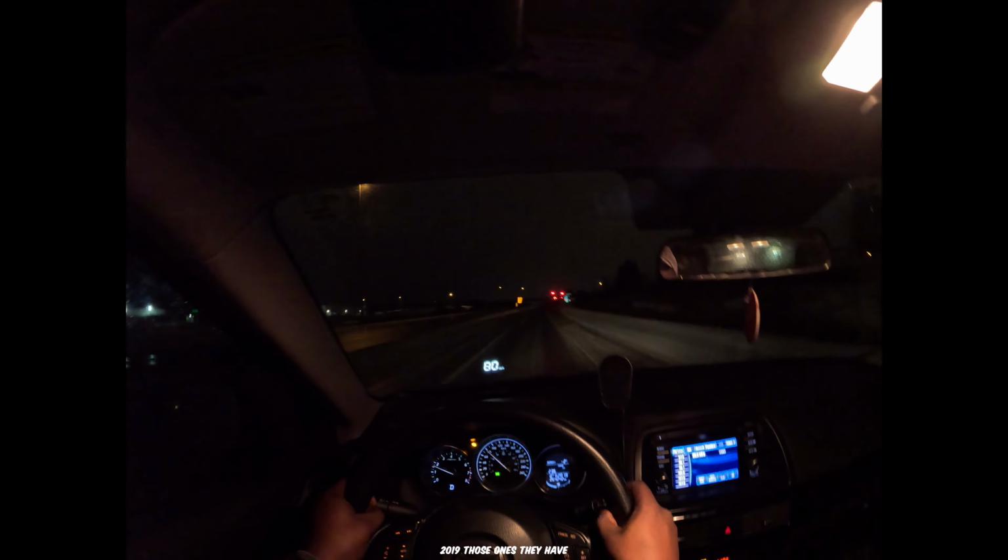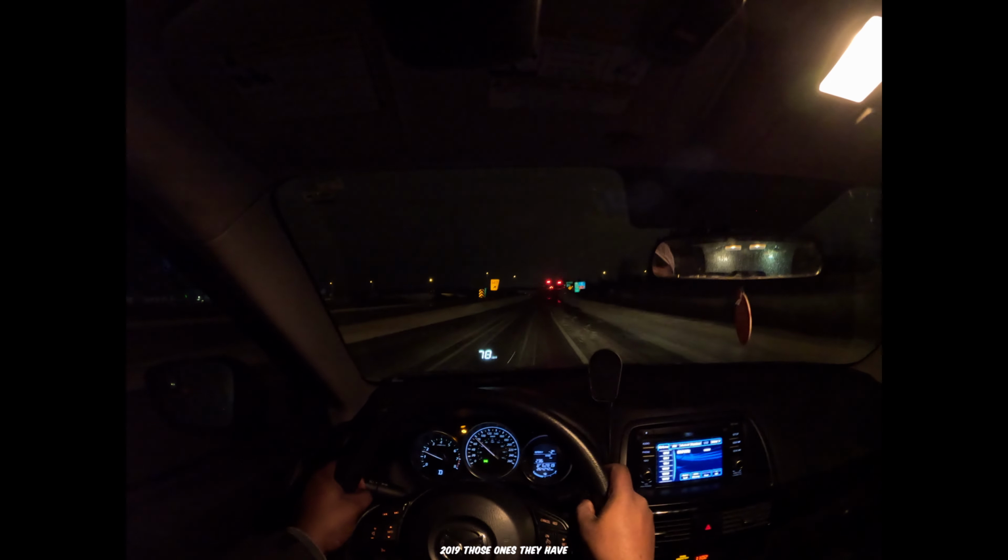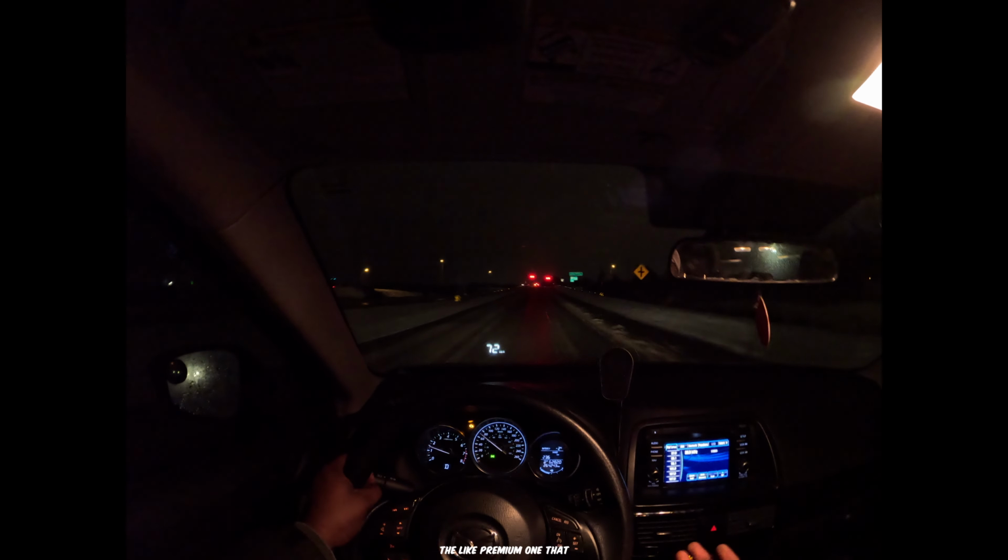Maybe look at the 2018, 2019. Those ones have a lot of features. There's the premium one that comes with heated seats and whatnot, but this is the base model. This is the GX trim, so there's nothing. It comes with absolutely nothing.